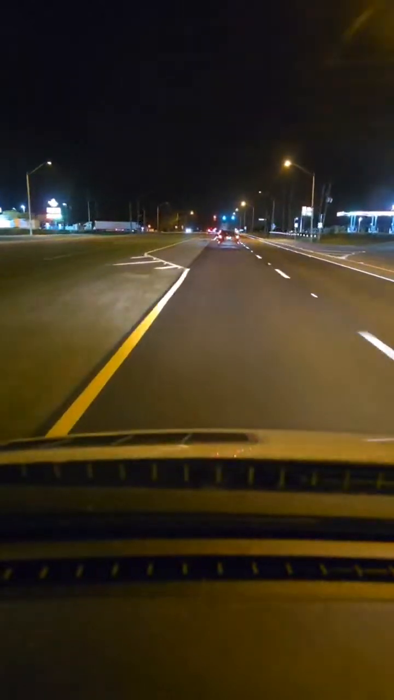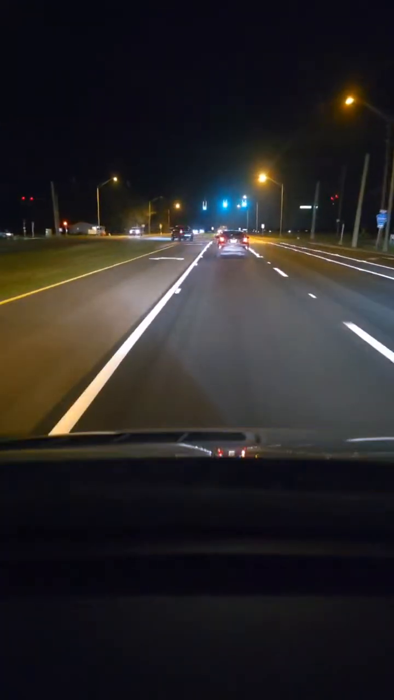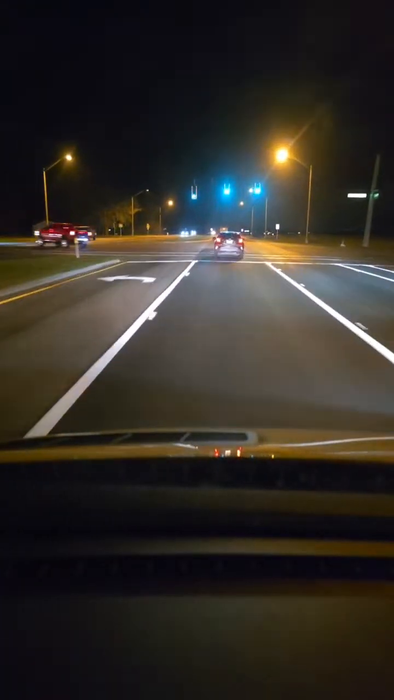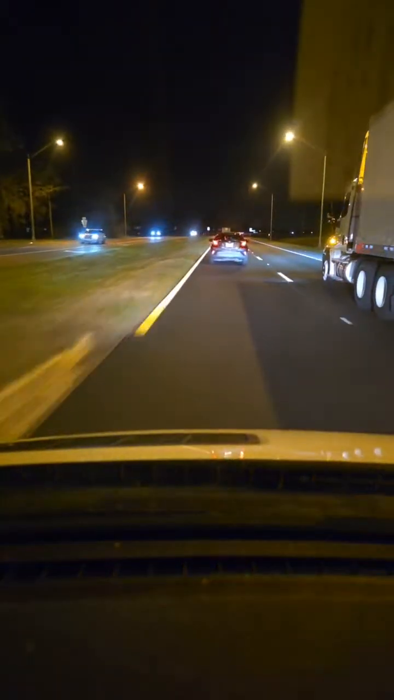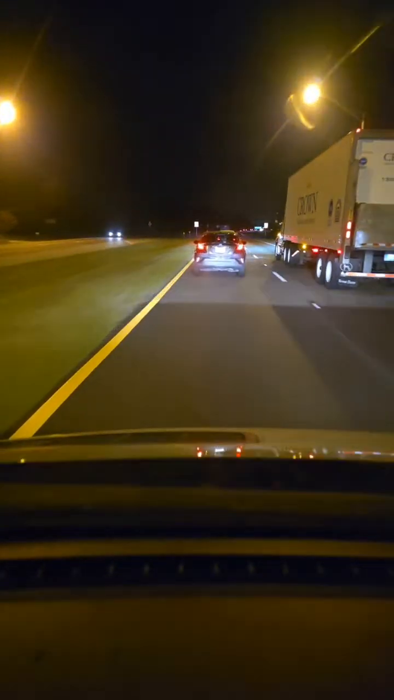Funny is my daughter wants my car. She claimed it. How is that even fair? I guess we're going back on this side.